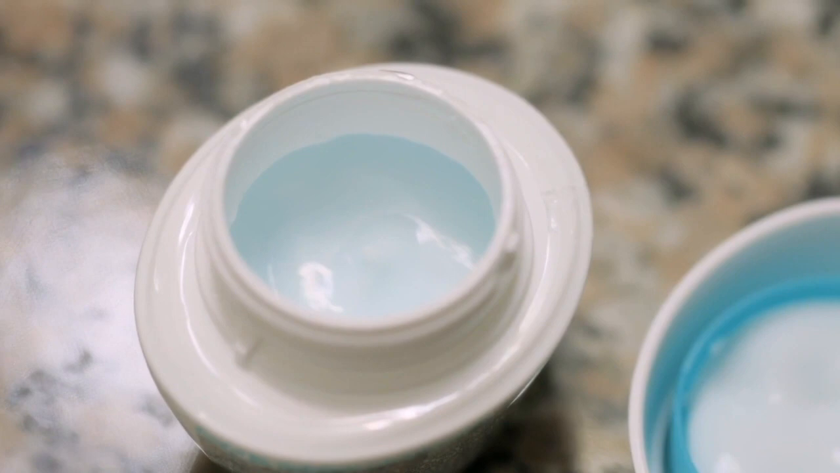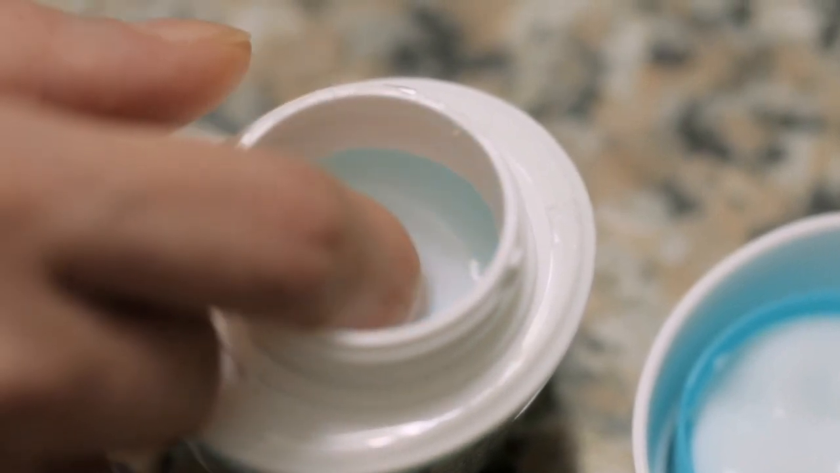Want to know how I got into thermography? Actually, I was marketing a product years ago that was an algae cream, and it did fabulous things for the breast. And someone did a thermography picture and showed before and after using this cream, and I went, oh my gosh, that is an amazing technology. So I immediately wanted it.